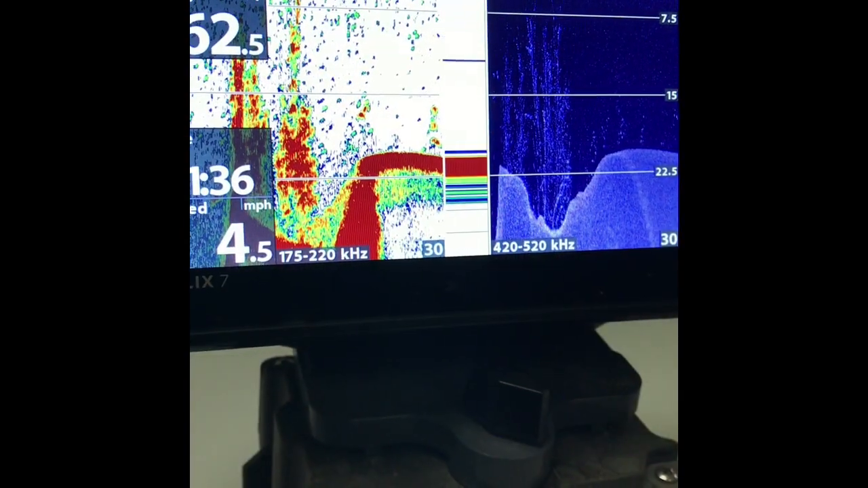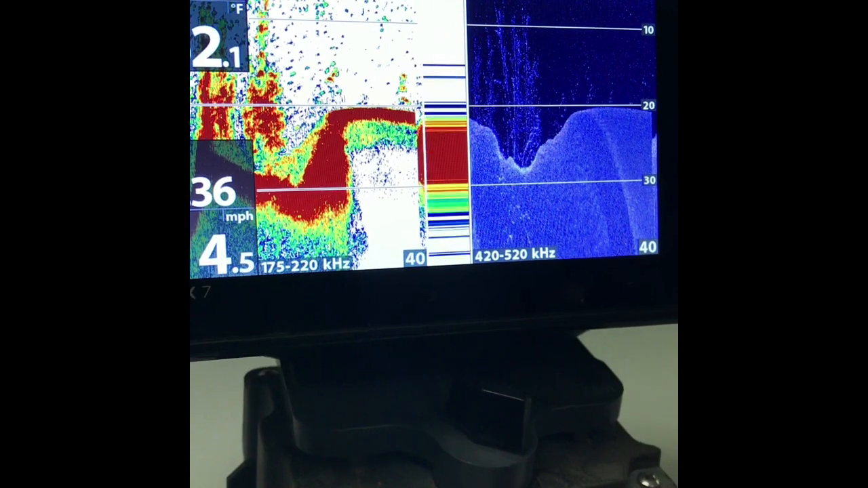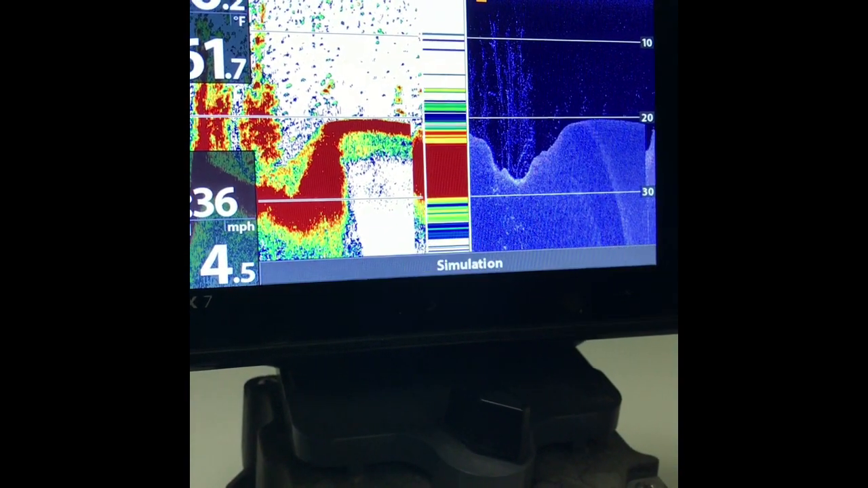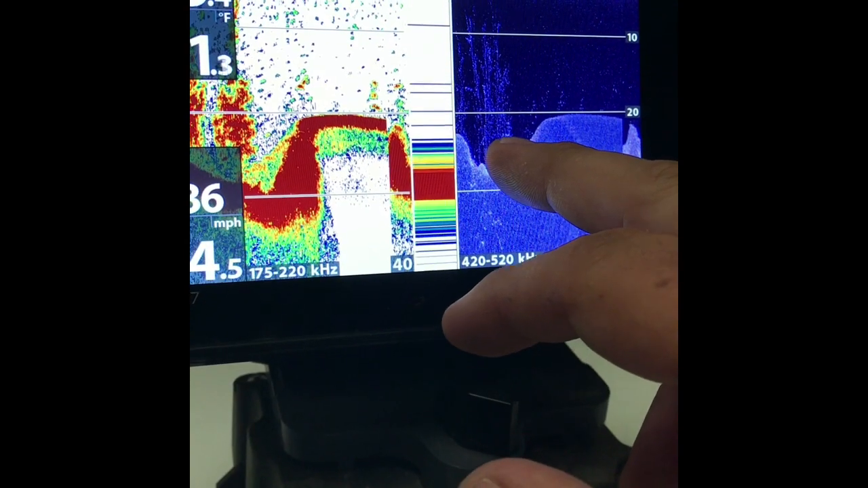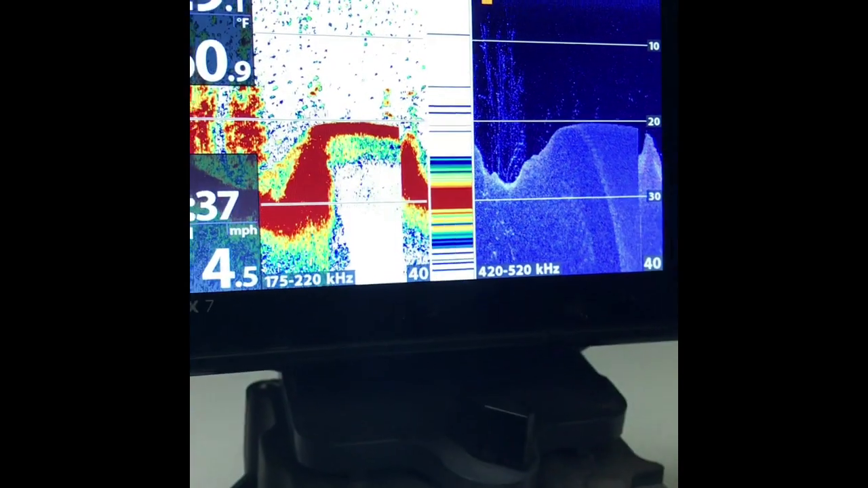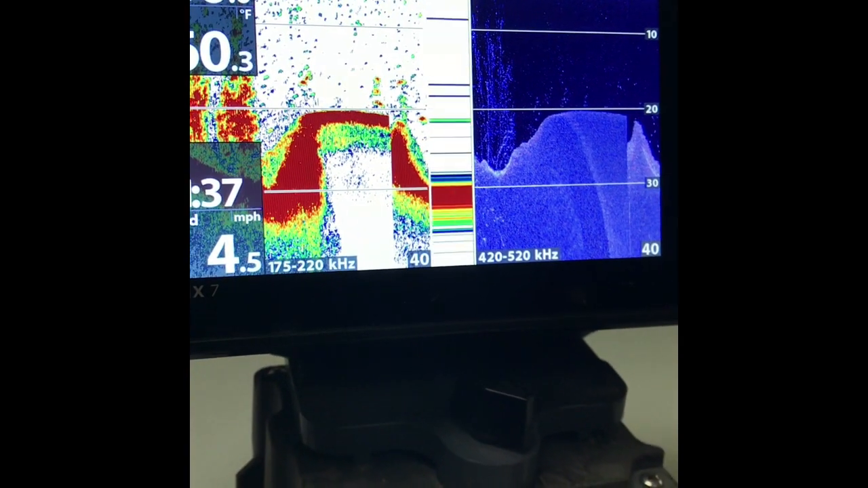One last screen here. I want to take a look at 2D sonar on the left, and then our down imaging on the right hand side. So you can see how this underwater brush translates on the 2D on this side. So hope that helped.